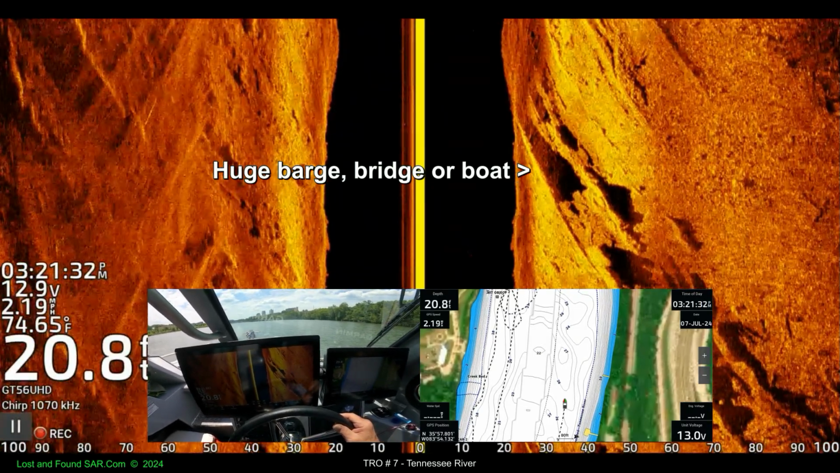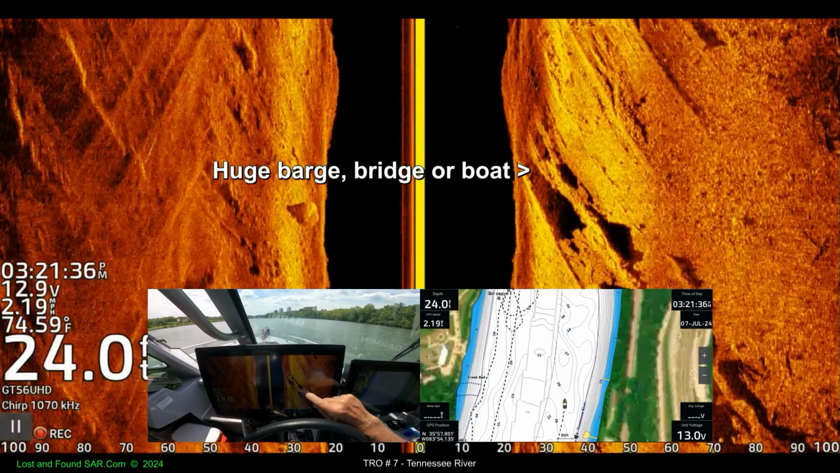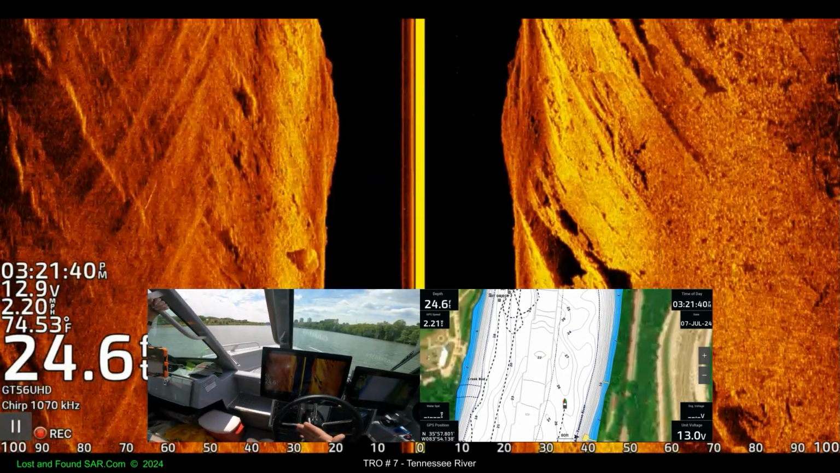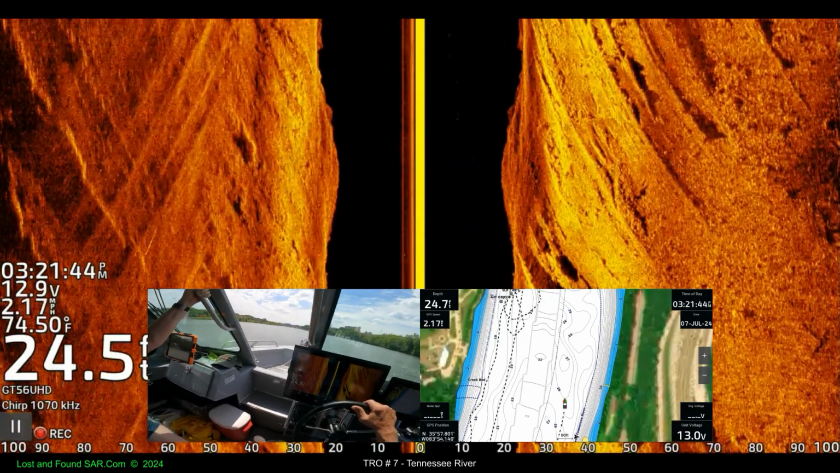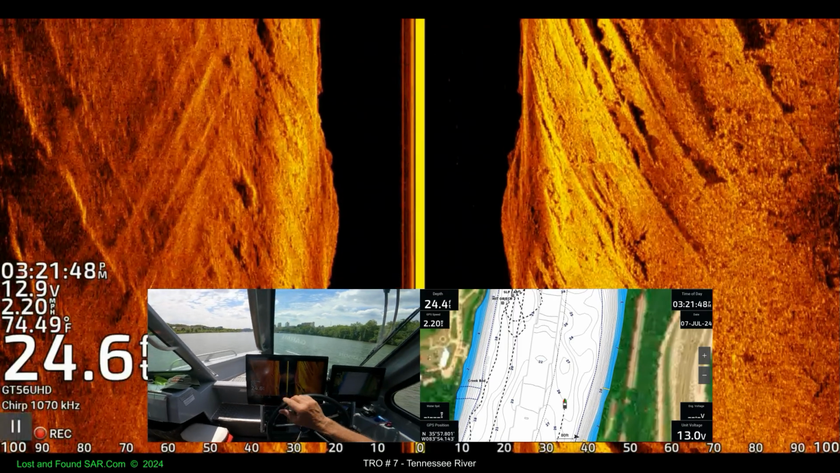I mean, it could be, no, that's a rotted down vessel. You can see where the sides are ripped out of it. It could be walls, but I think it's some kind of vessel. Look at all these crisscross lines.